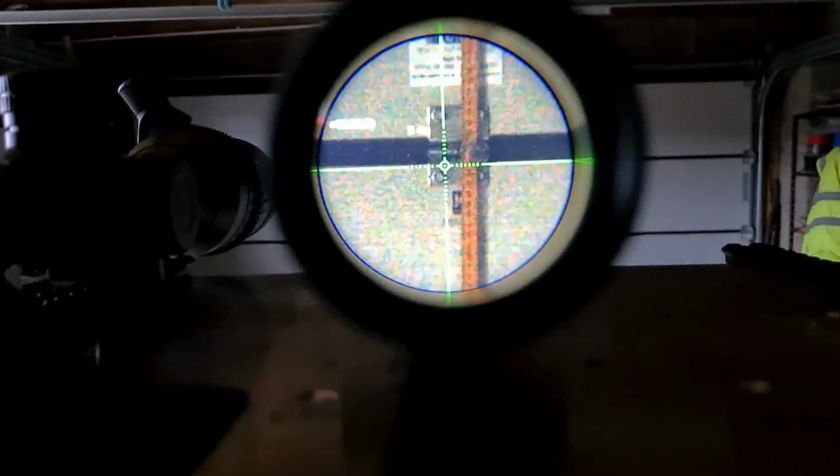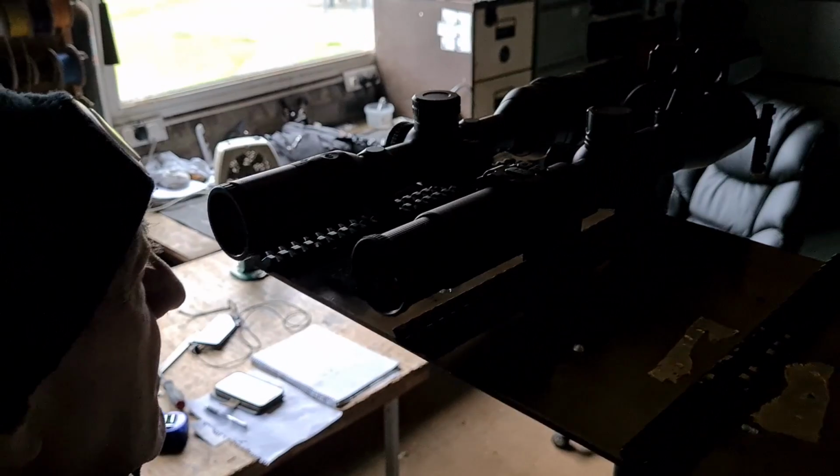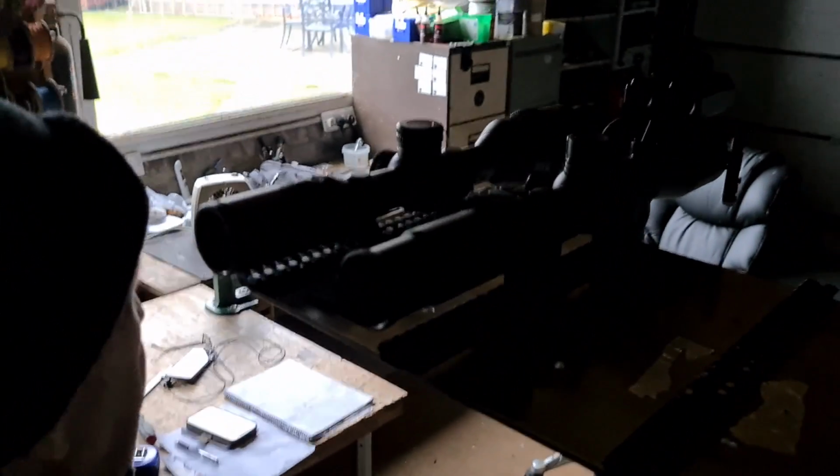Now when I open the lens cap, all of the light is coming into the scope. It's out of focus, but you're getting it with my mobile phone. So we've got the light off in the man cave.